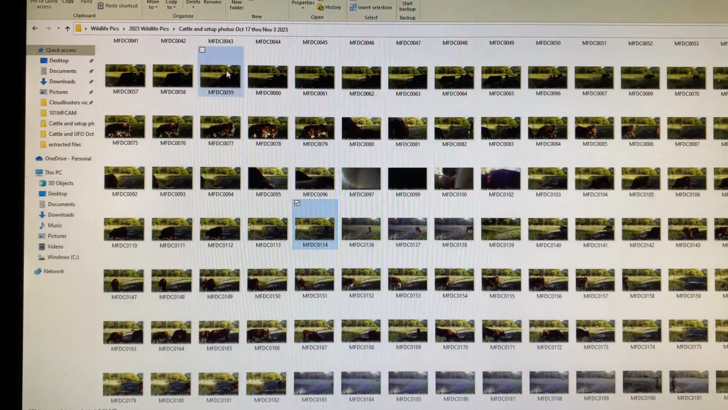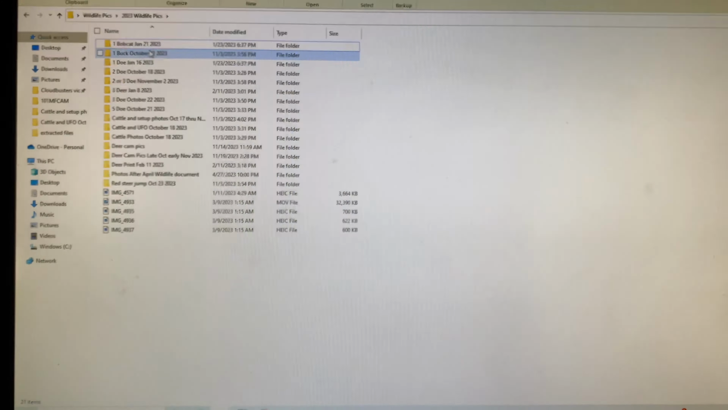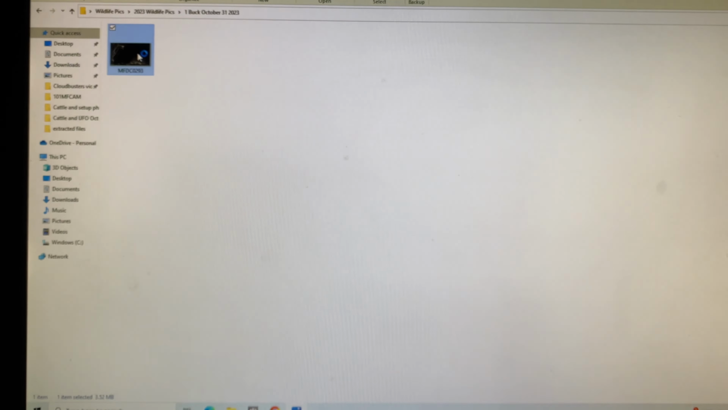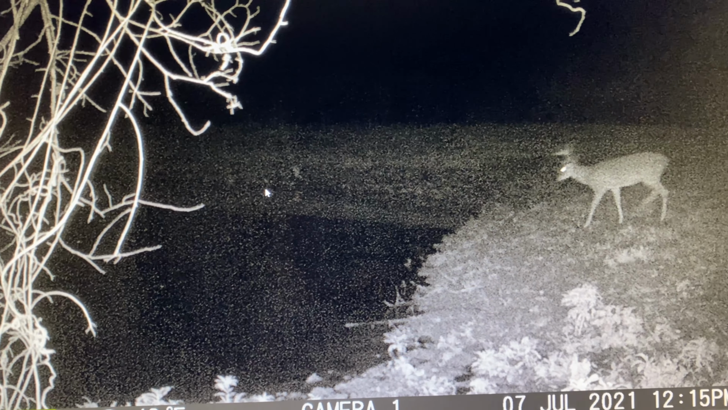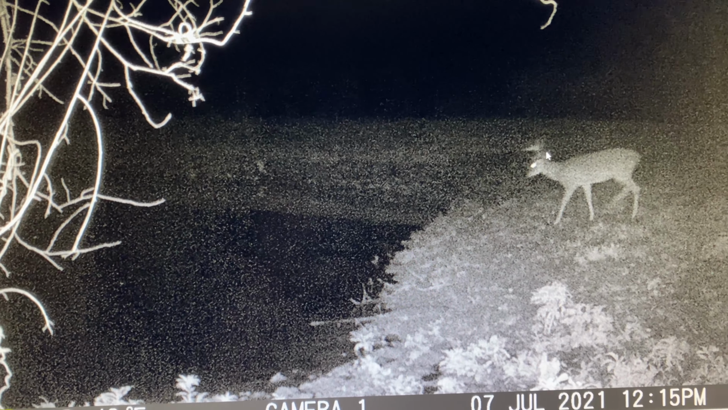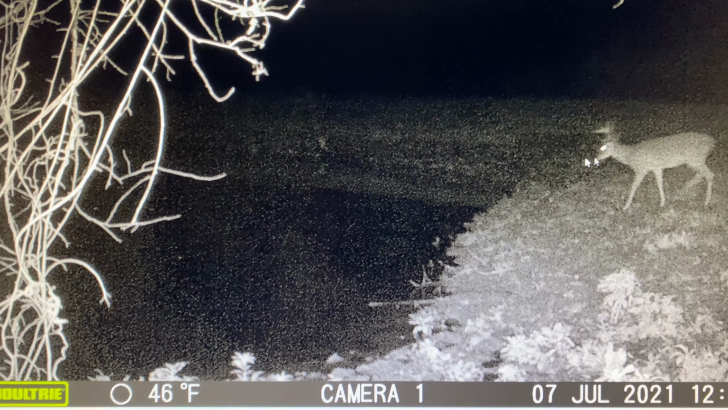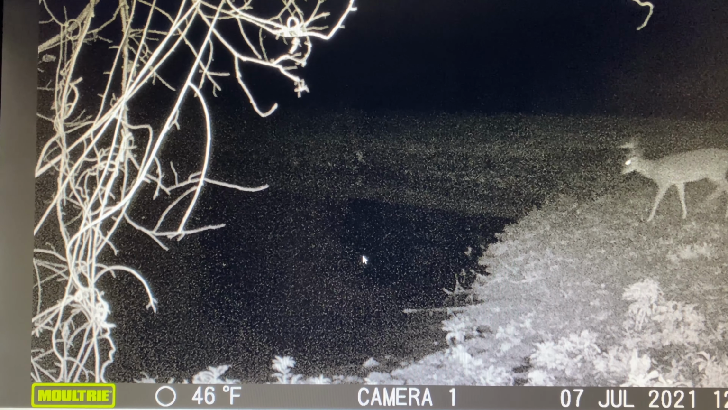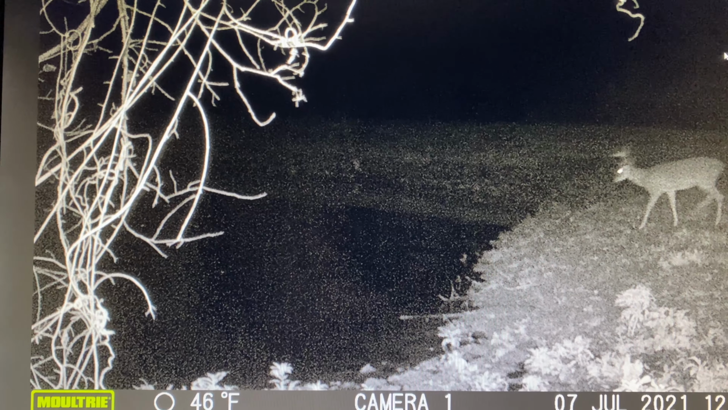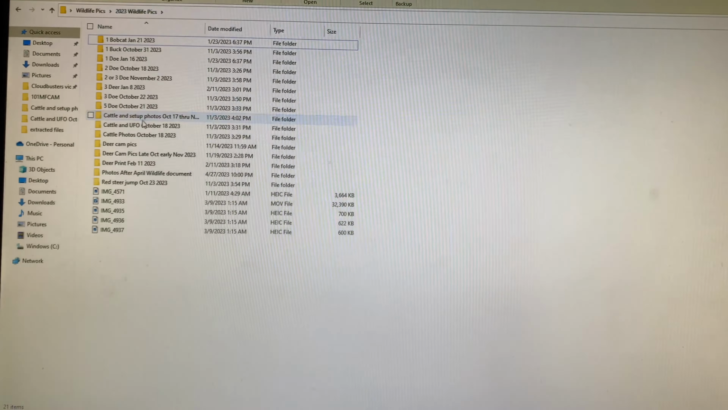Okay, now just to give you an idea of what a normal picture looks like, here's one at night from several days later. This is the 31st of October. There's a buck right there, and you can see his eye reflecting from the infrared camera flash, and you can see the pond. So that's pretty stereotypical of what we're looking at here. Now, if we go to the abnormal photographs,